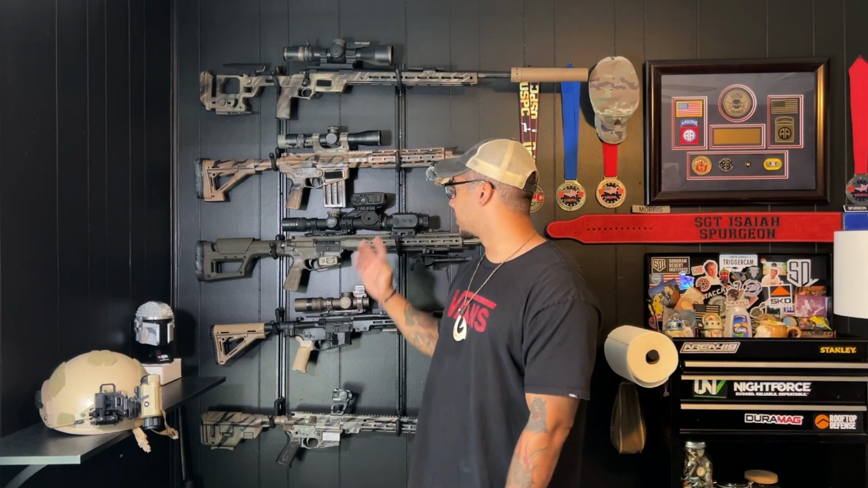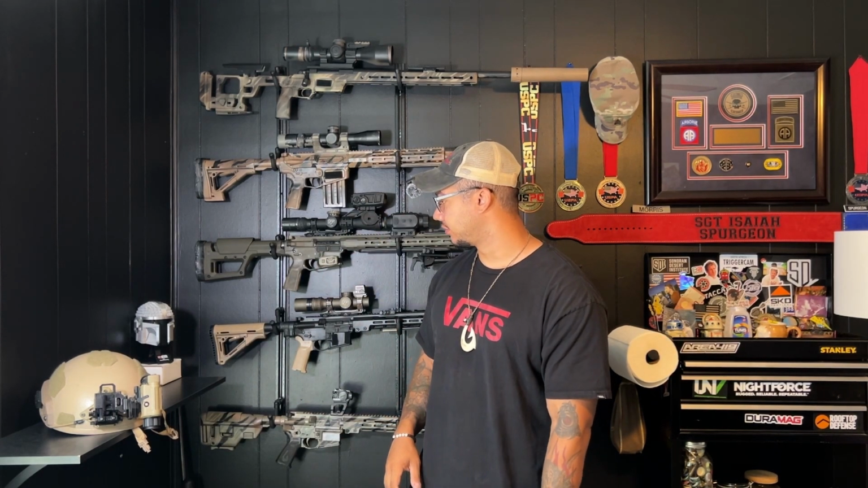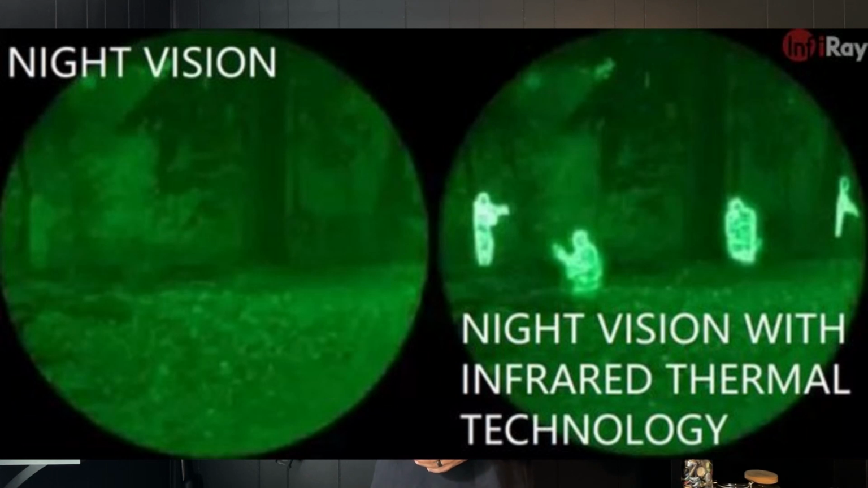Today we're going to be going over some more thermal content, but more of an in-depth look. As you can see, and if you follow my Instagram, I'm really into thermal optics. For what I'm trying to do, I think it's better than night vision. It's harder to defeat thermal. In my opinion, it's pretty easy to defeat night vision. But yeah, not going down that rabbit hole.